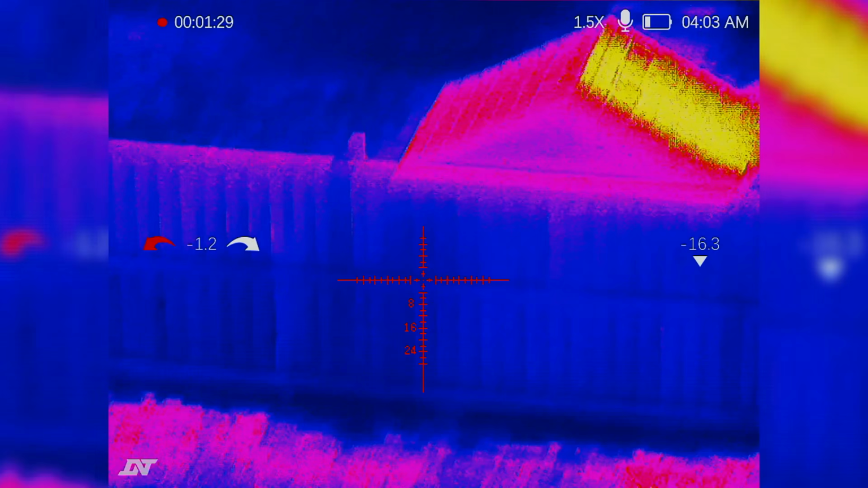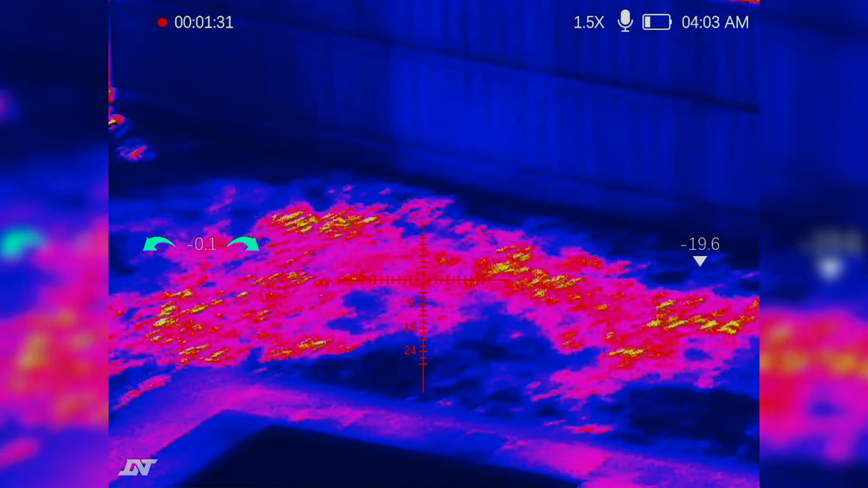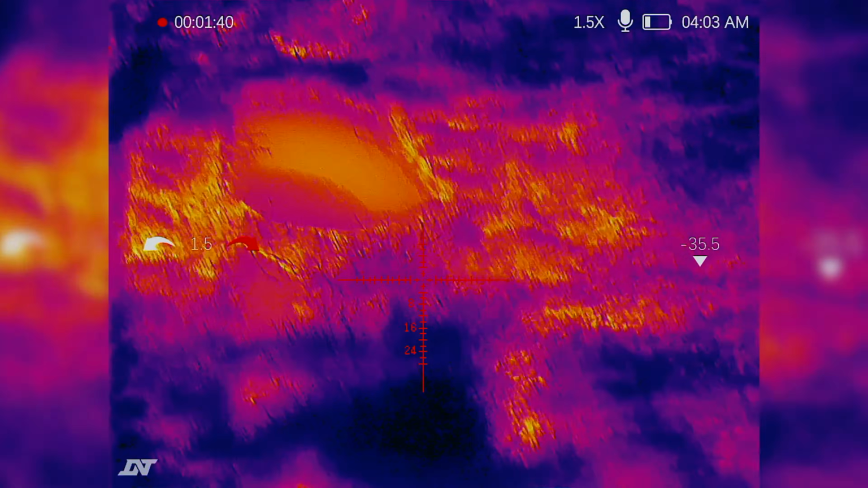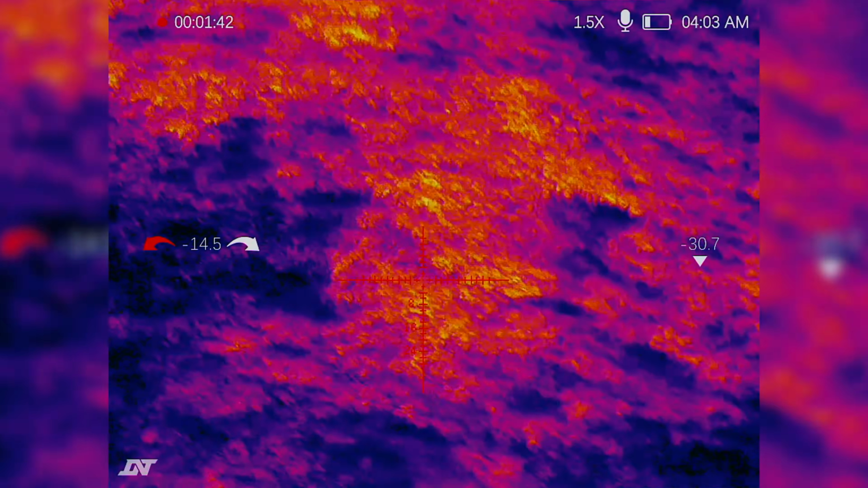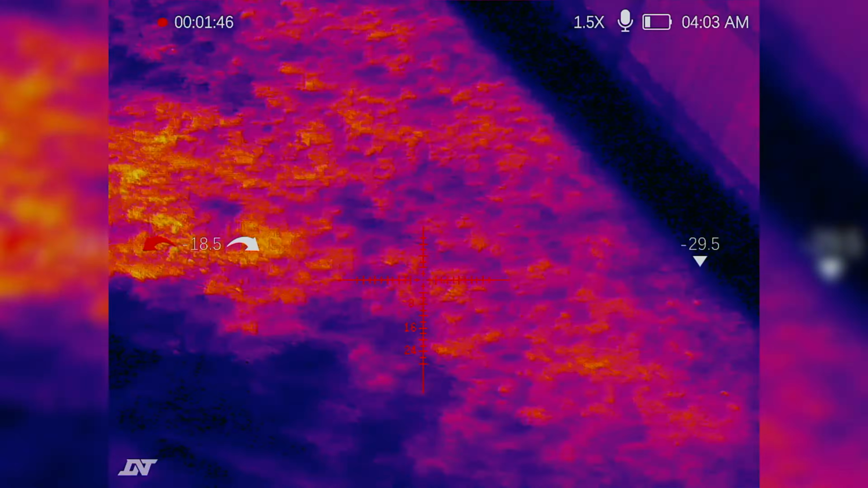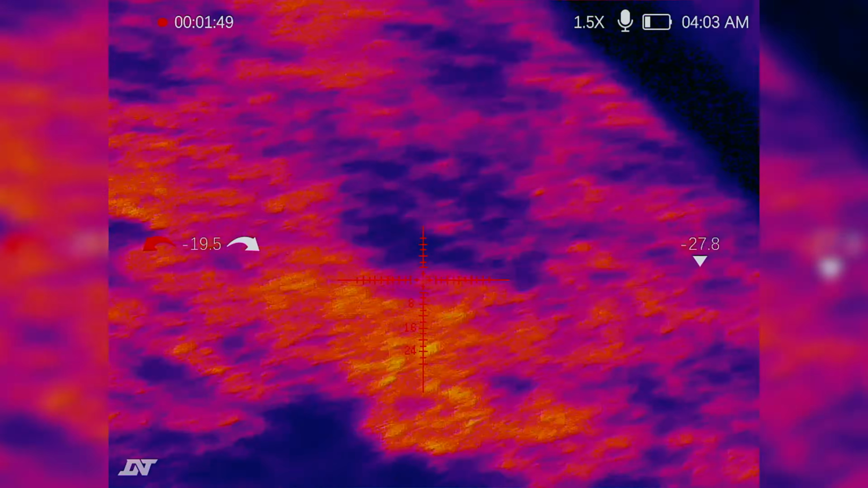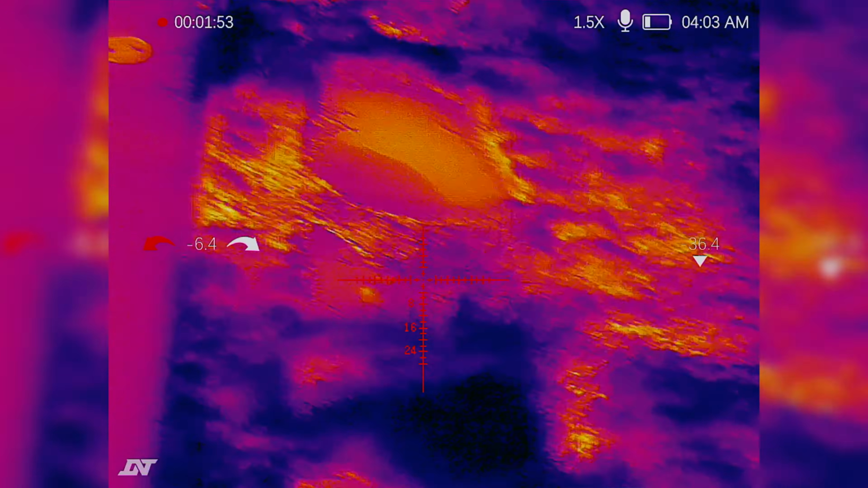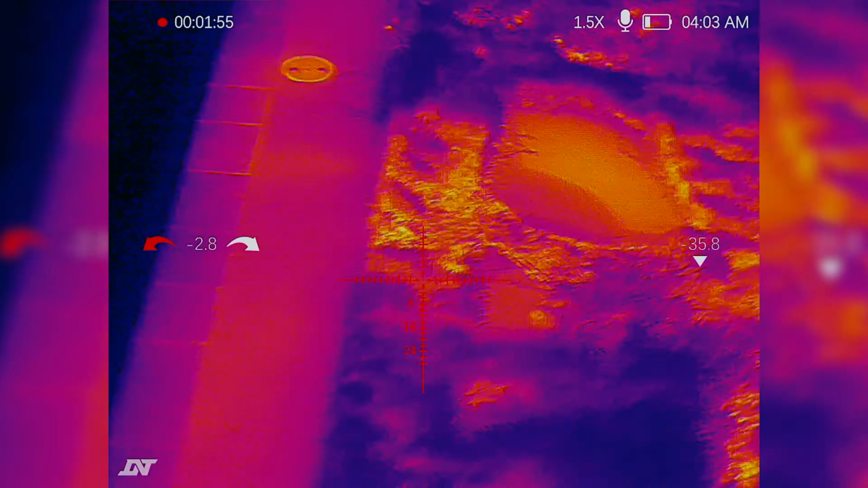This is my neighbors. Hopefully he don't get mad. It's hot out here though, boy. It's hot right there specifically. I can see good areas of what is hot and what is not. And it's funny even now just looking at this, guys, this is where a lot of my grass gets burnt. We could see specifically where a lot of that heat is going.